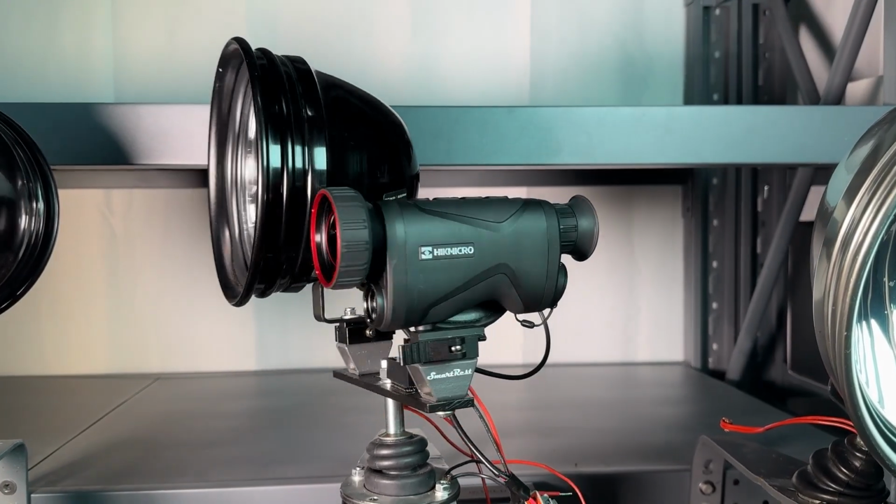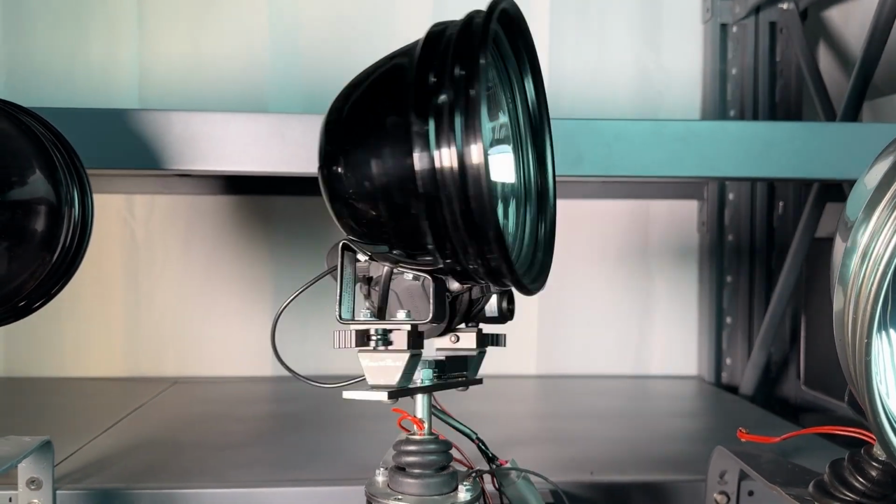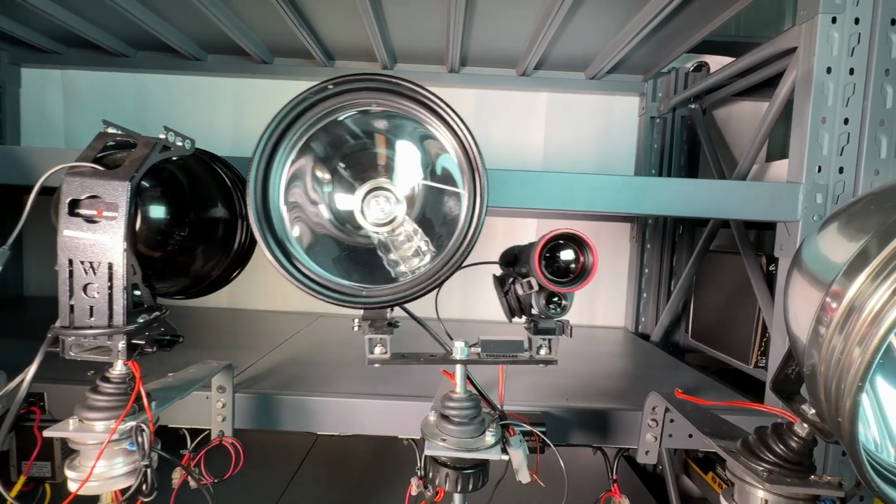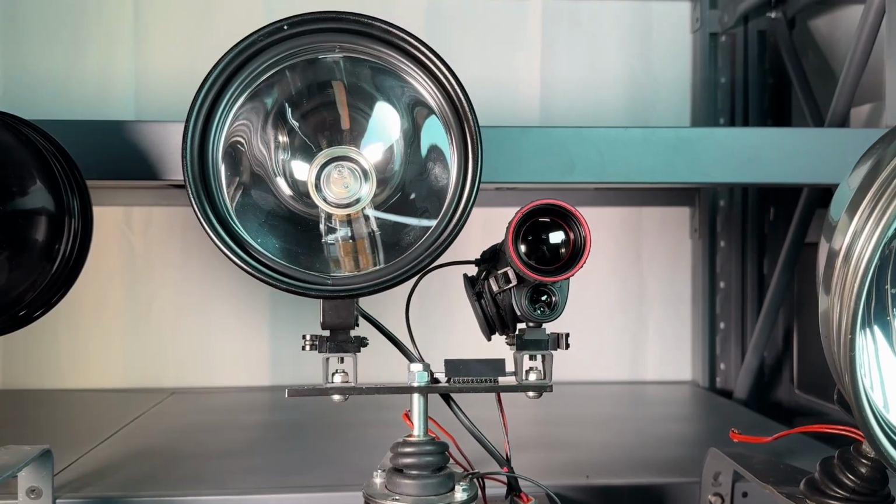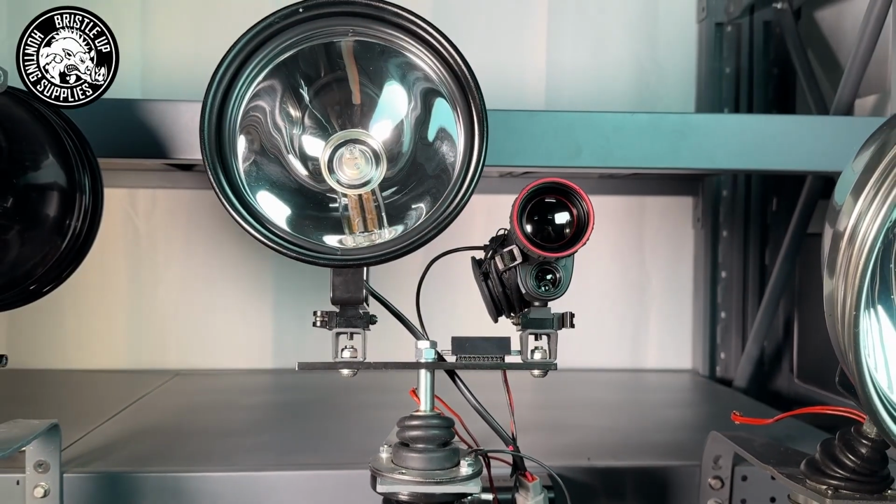The dual QR mount allows you to mount your thermal on one side and your light on the opposite side in an attempt to better balance the system. This works okay and is better than the single QR mount, but is still not very effective at balancing the light and thermal properly. But with enough messing around, you should be able to get it pretty good.